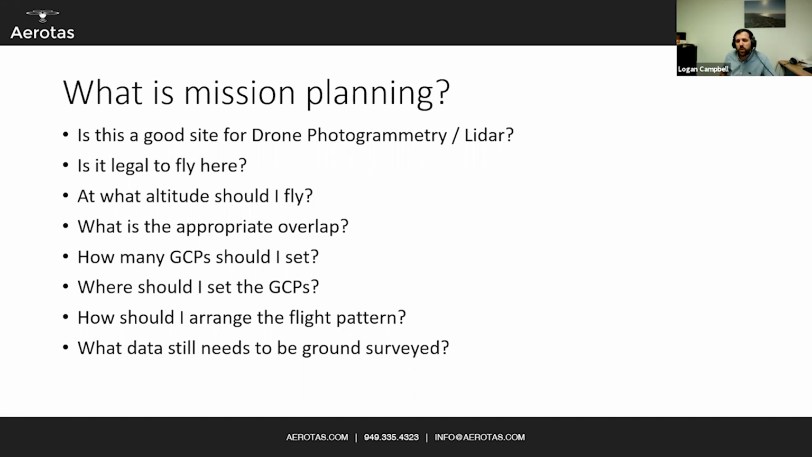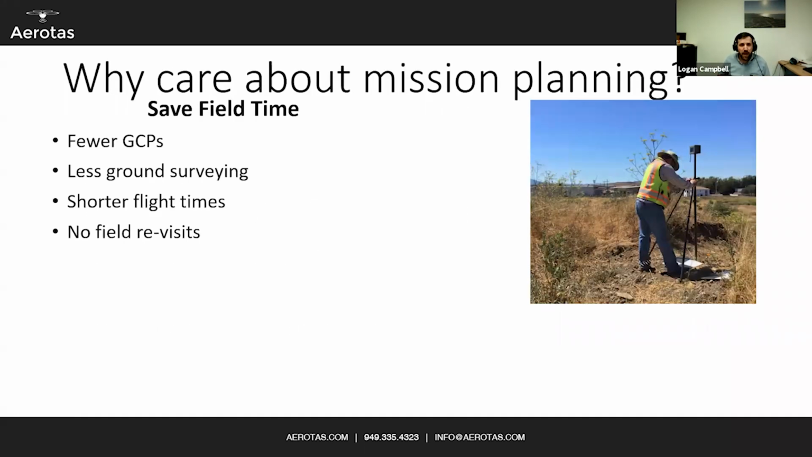These are very important questions to ask before you do a job site as part of a workflow, because they prevent things like having to go back into the field for field revisits. Those are the biggest time killers out there. Because really, mission planning saves you field time. You have to set fewer control points. You need to do less surveying on the ground. It can save you time with shorter flight times, fewer battery changes, no field revisits, all of that stuff.